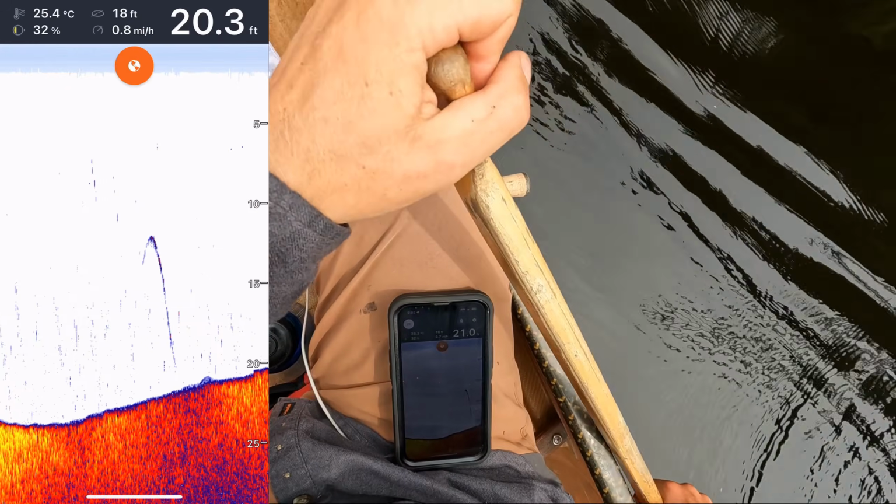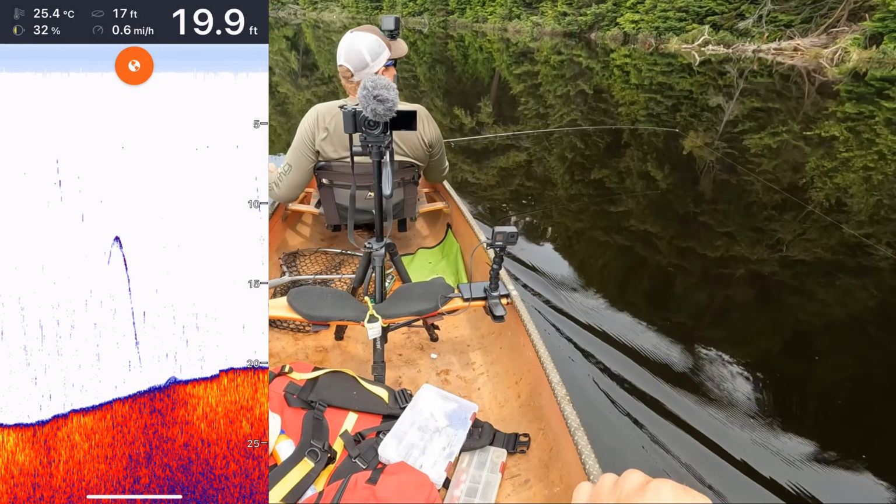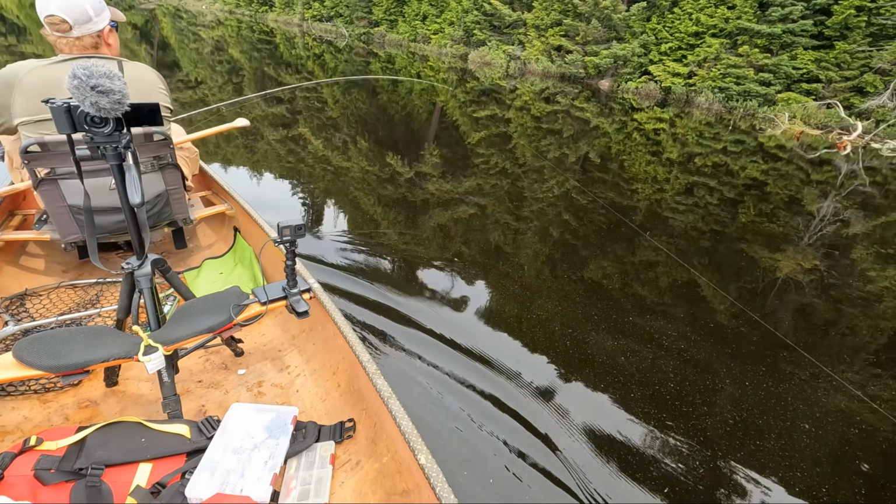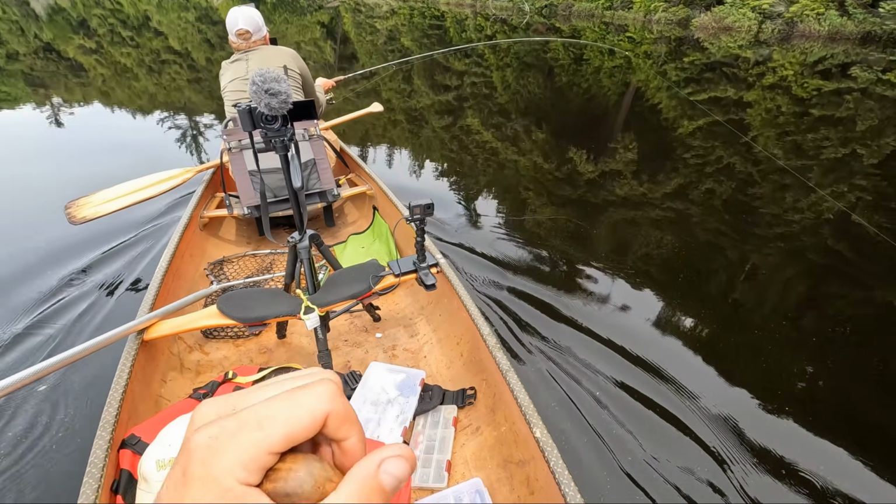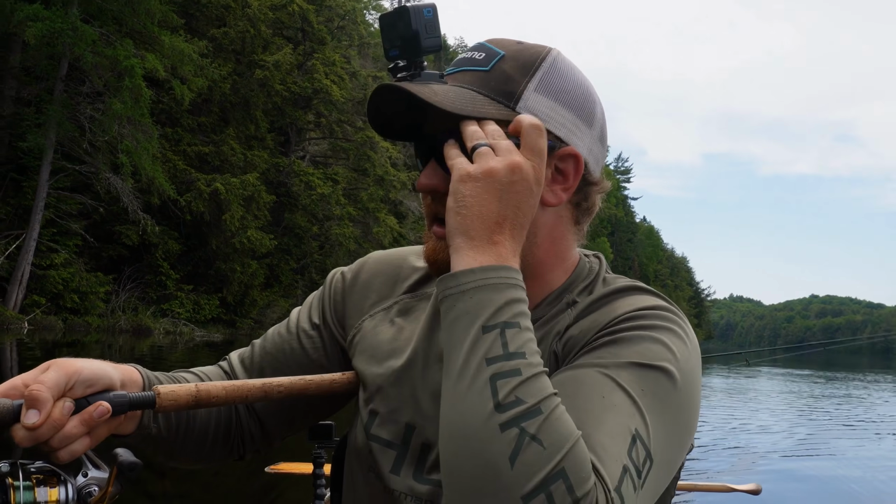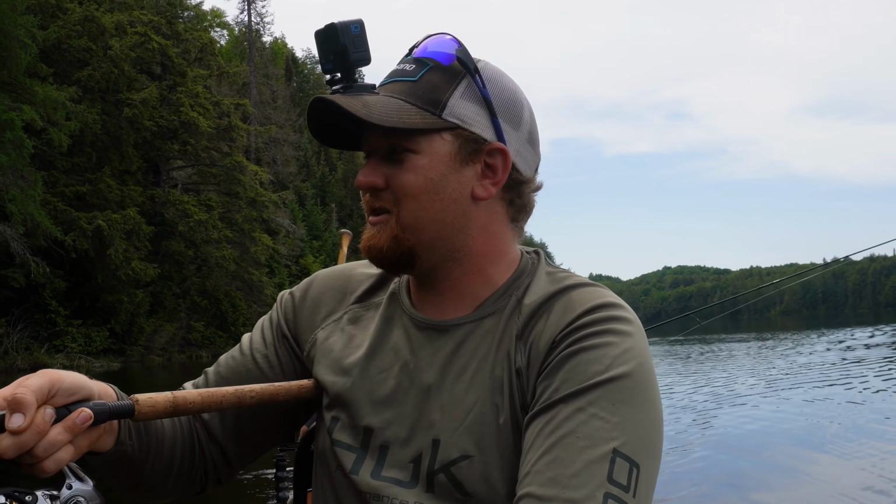Oh, there's a fish. 20 feet and he's halfway up. Shouldn't be. That's big. You got him? There we go. Got him. Brennan just marked a fish and he bit. I was like, oh, I'm tapping. He's like, oh, you shouldn't be tapping. And I'm like, oh no, that's that fish. Bent the rod over.